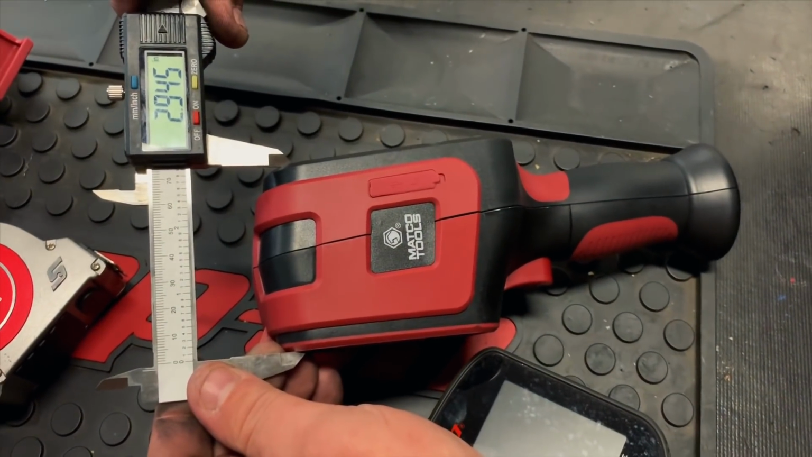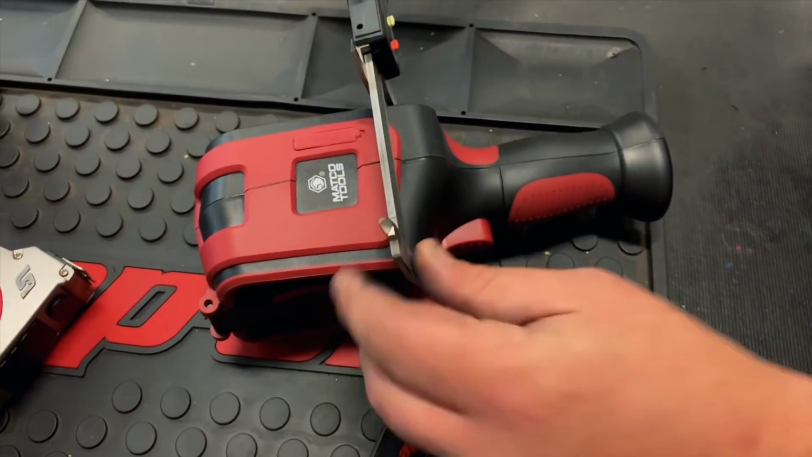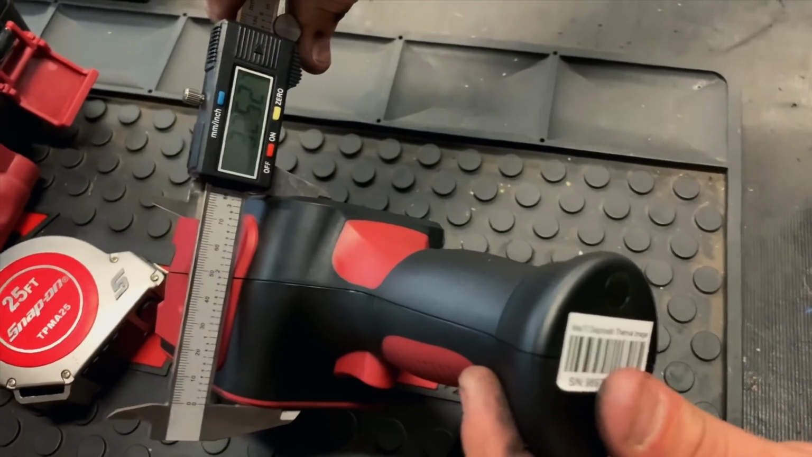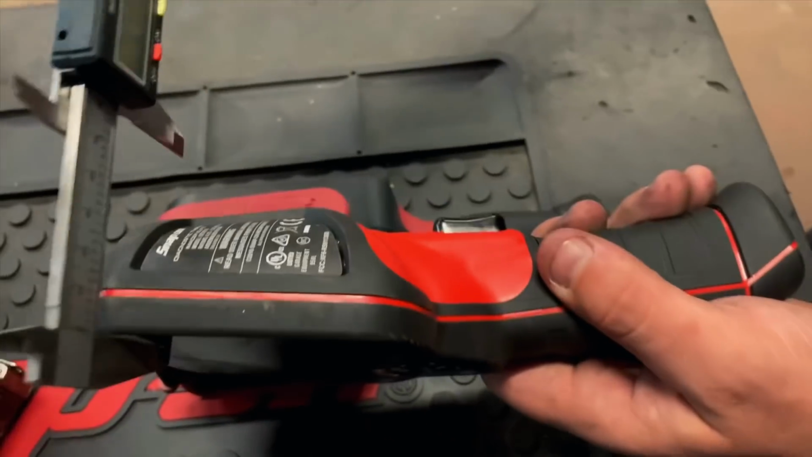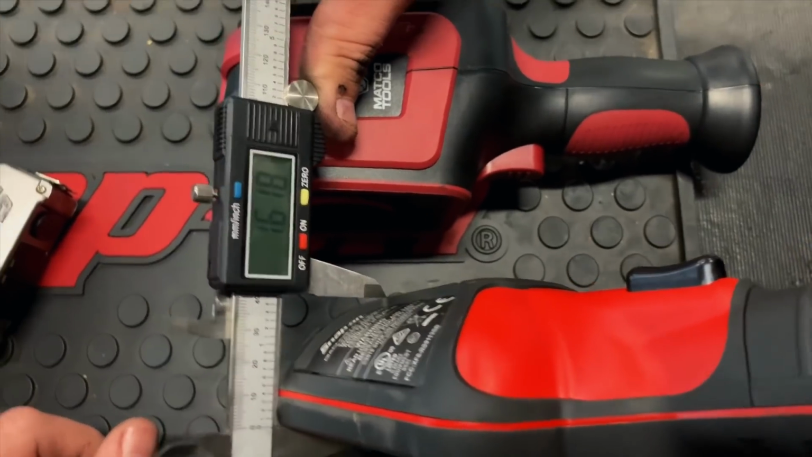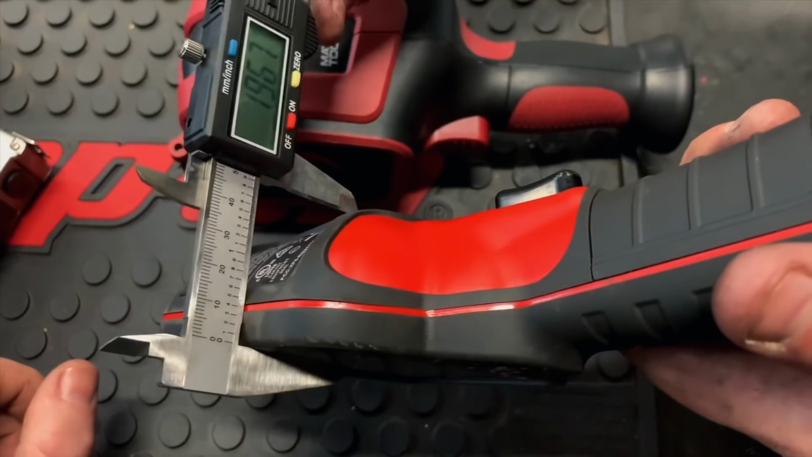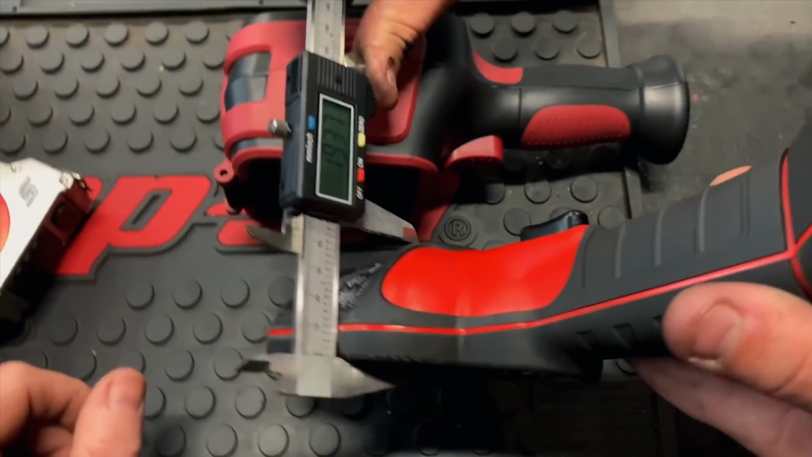We'll say right at 3 inches on the top, the thinnest, and 3 1/4 on the bottom. This one's about like that too. 1.6. Pretty close to 2 inches.